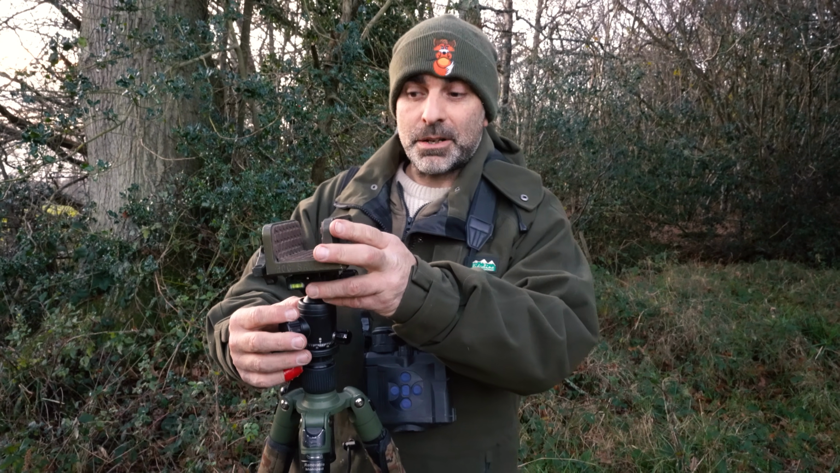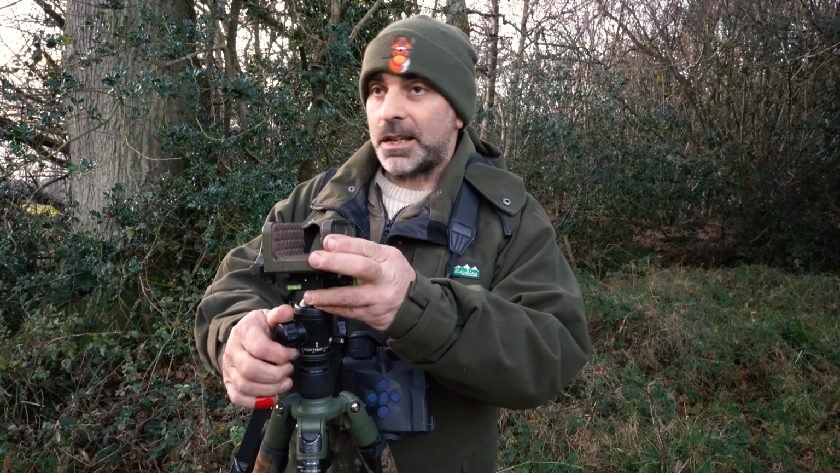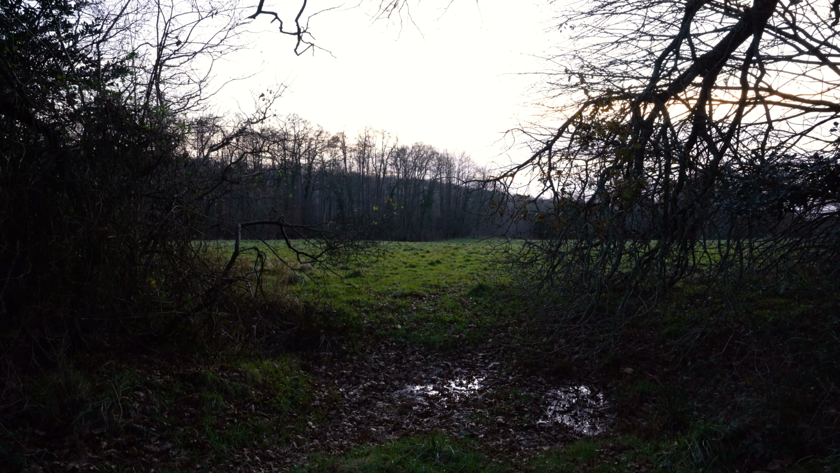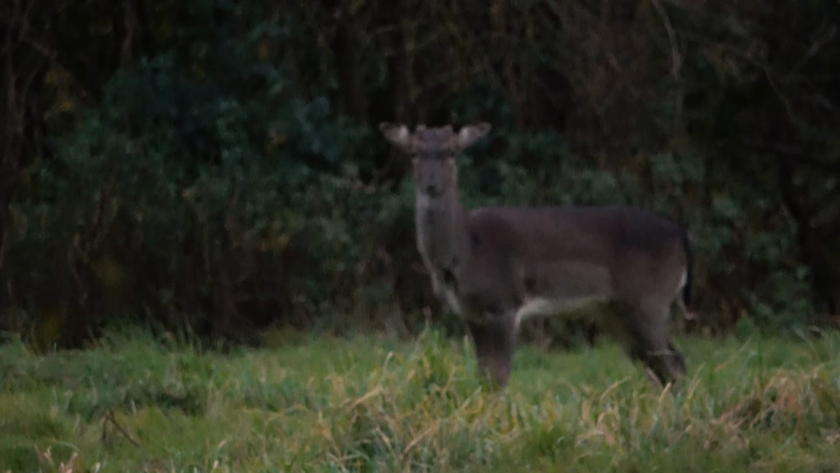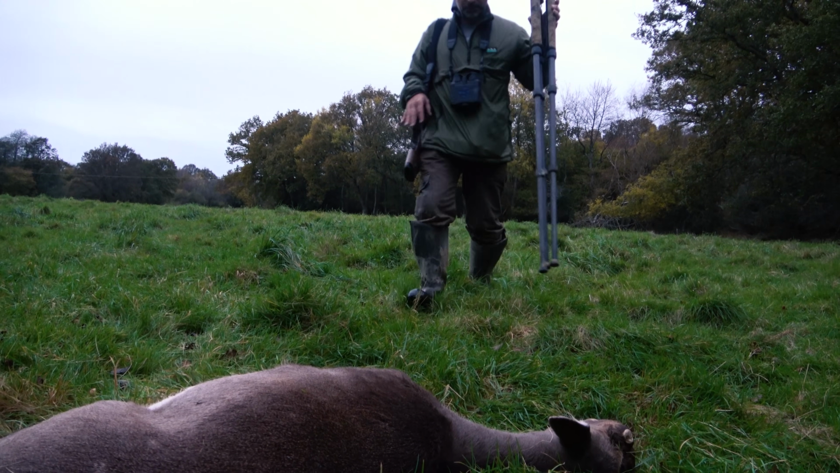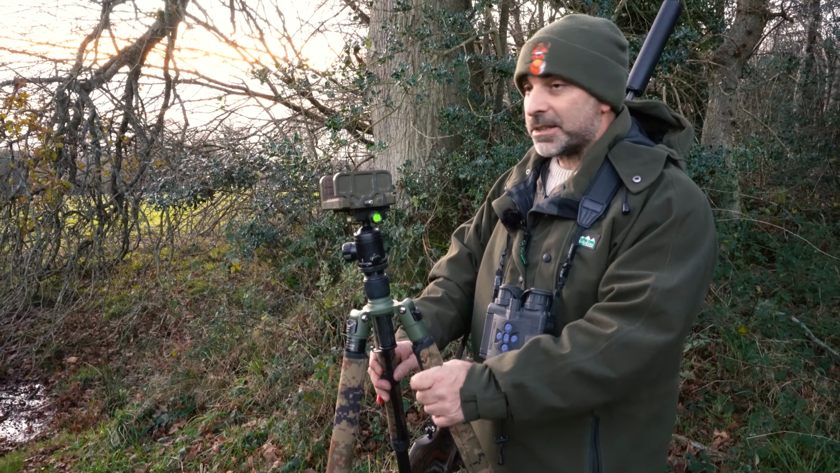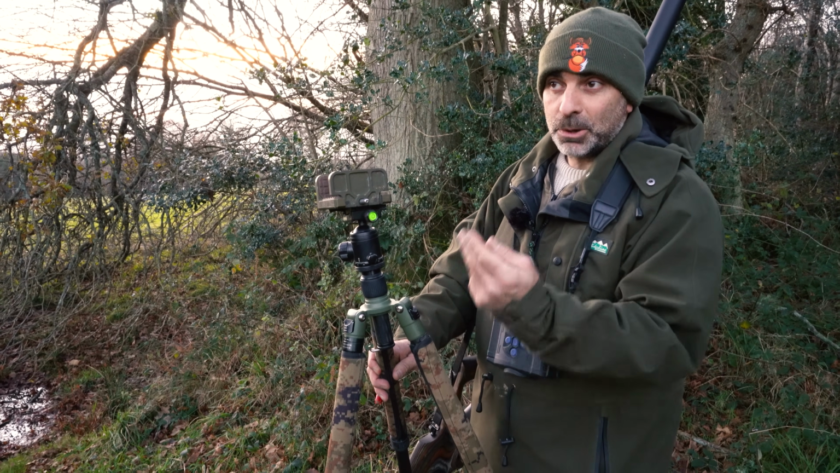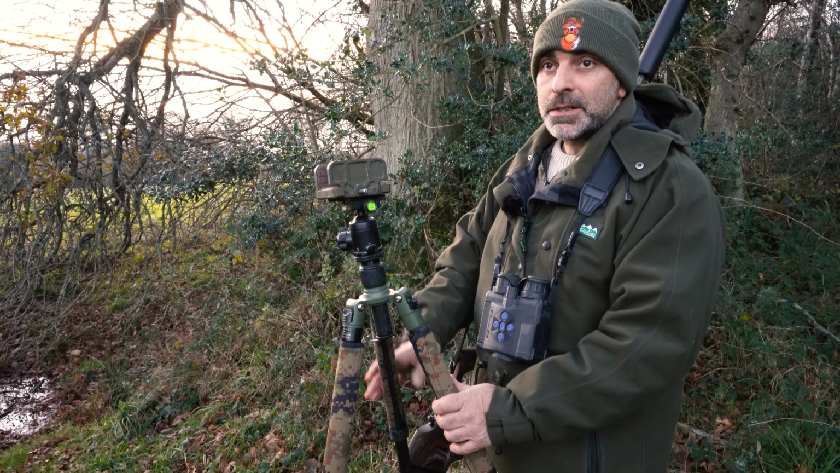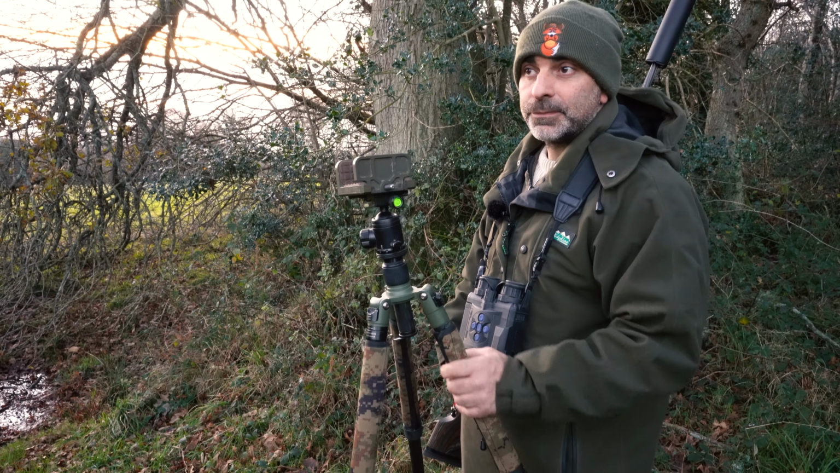So this is where we stood last time, and we had a deer come wandering just down through this field here, and we managed to just step out and step round, get the rifle on it, and take the shot through that gap. But yeah, this is generally quite a good spot. They tend to come up along the side of the hedge here, or out the trees at the bottom there. So we'll wait here until it gets dark.